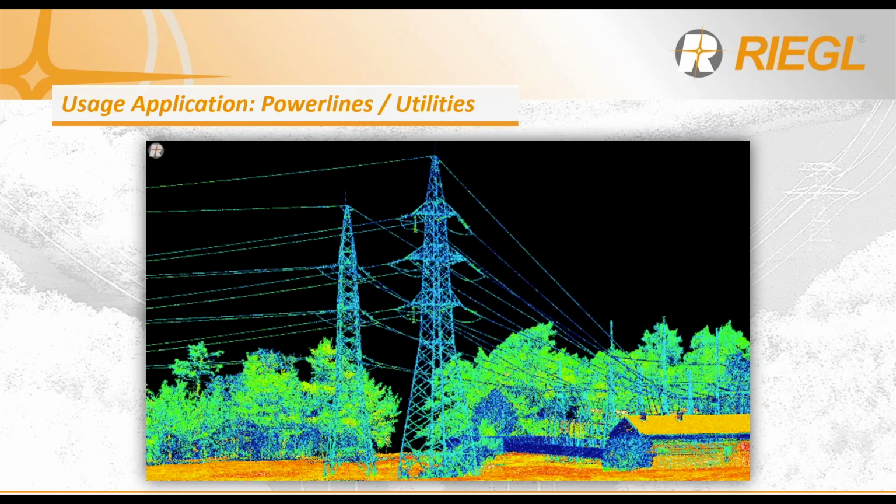For power line applications and utilities, the benefit of a more narrow, concentrated field of view really concentrates all the laser pulses along the corridor. In this application, showcasing the data from the VUX-240, it's a fantastic ability to model the pylon or transmission towers.